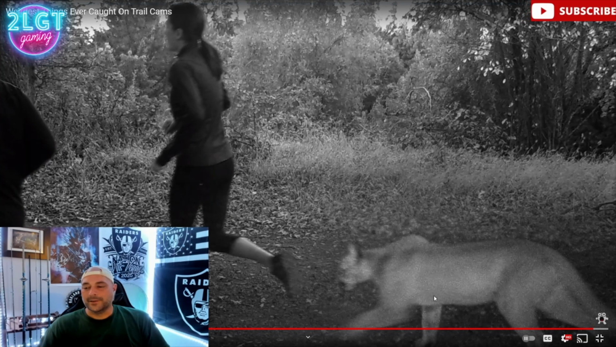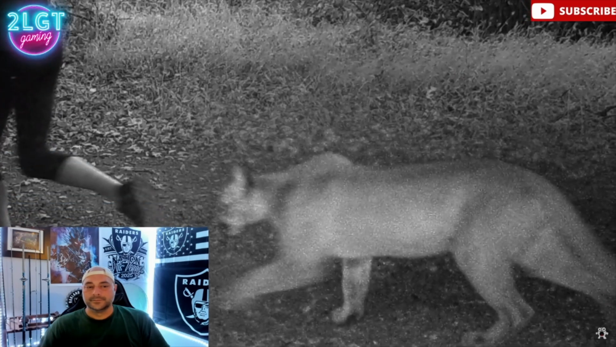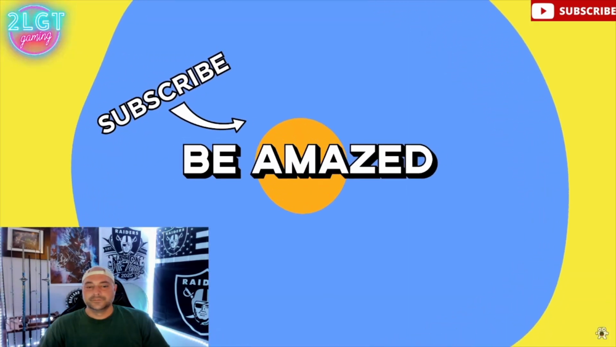It's a valid warning, but you can tell. I thought it was like a ghost image at first. It was just overlapping it. Either way, the jogger here gets to run another day. For now. What's the weirdest thing you've ever seen captured on a trail cam?